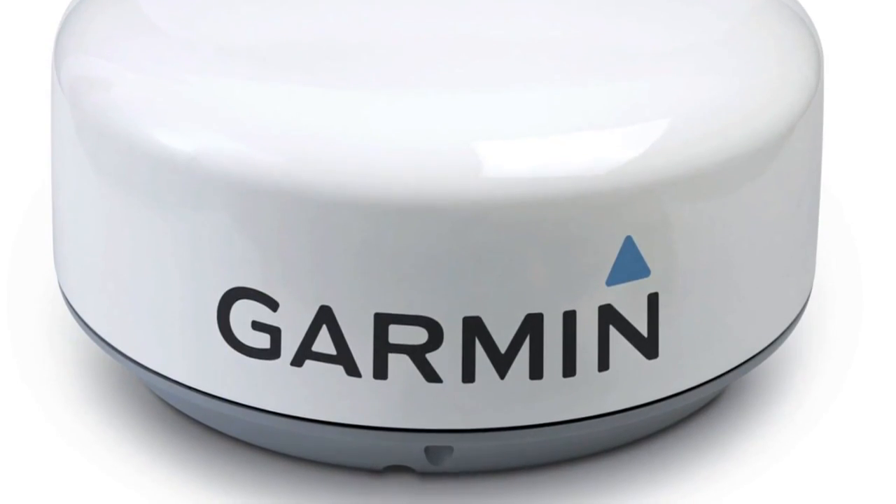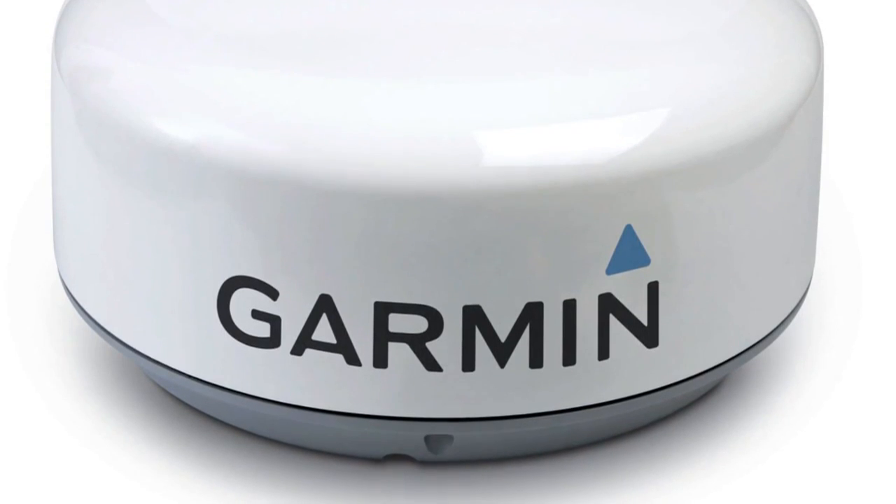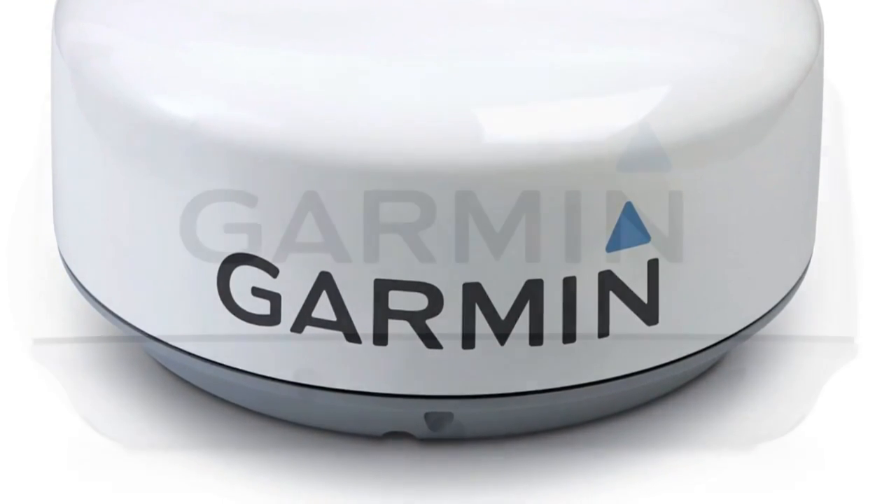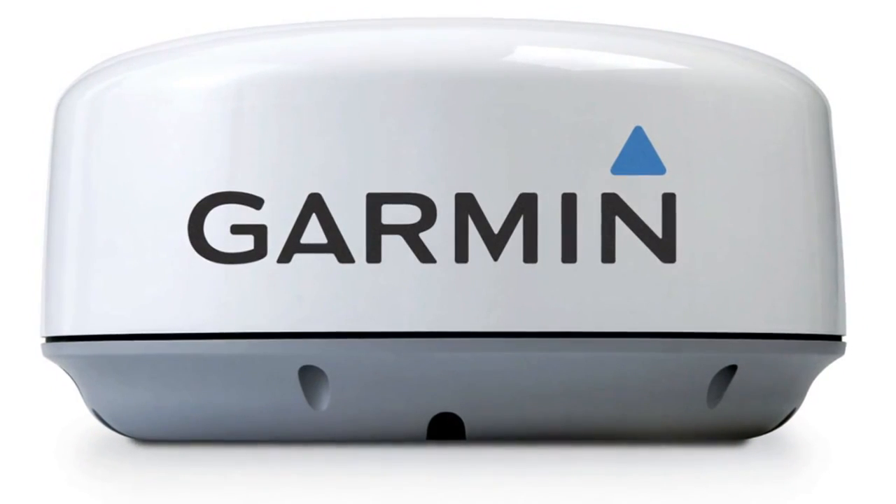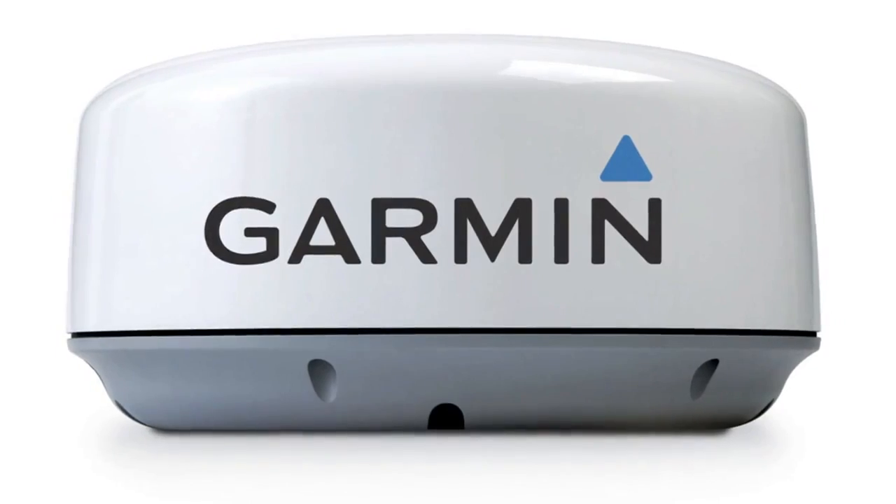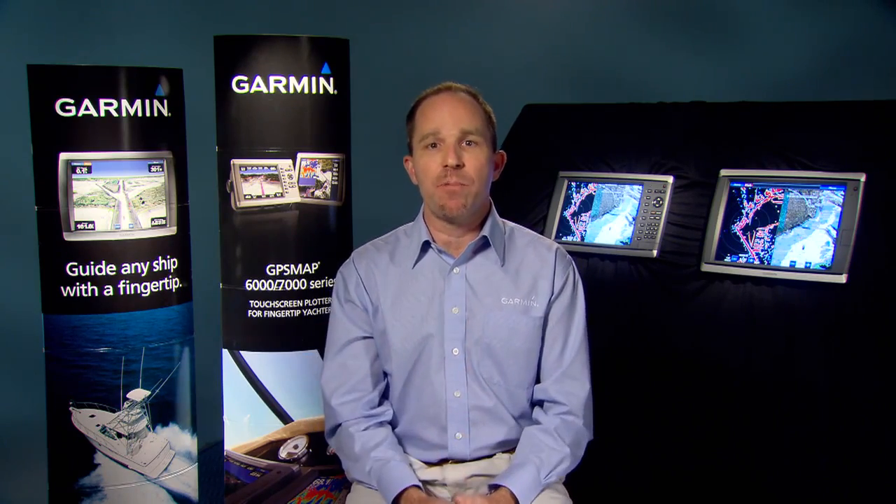First up, our most economical radar, the GMR-18. This digital 18-inch radar dome delivers 4 kilowatts of power, a max display range of 36 nautical miles, and a beam width of 5 degrees, all for a very competitive price. Now, the GMR-18 HD has the same specs, 4 kilowatts of power, 18-inch antenna, and 5-degree beam width.